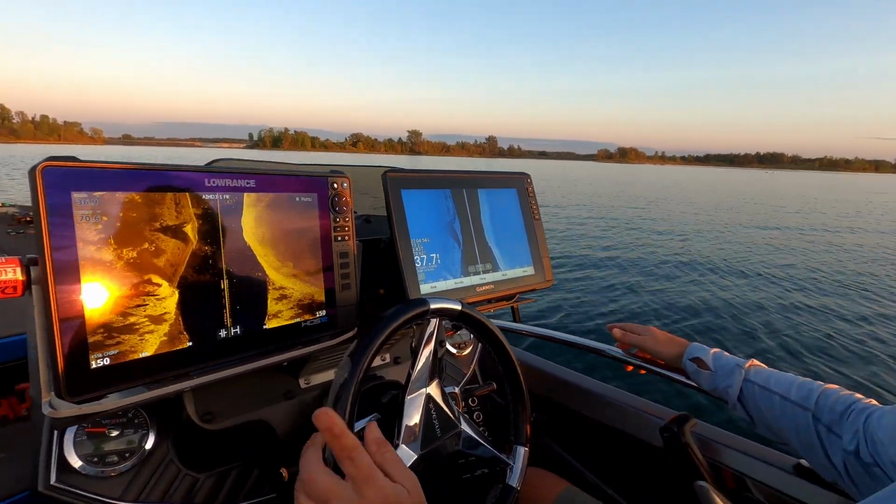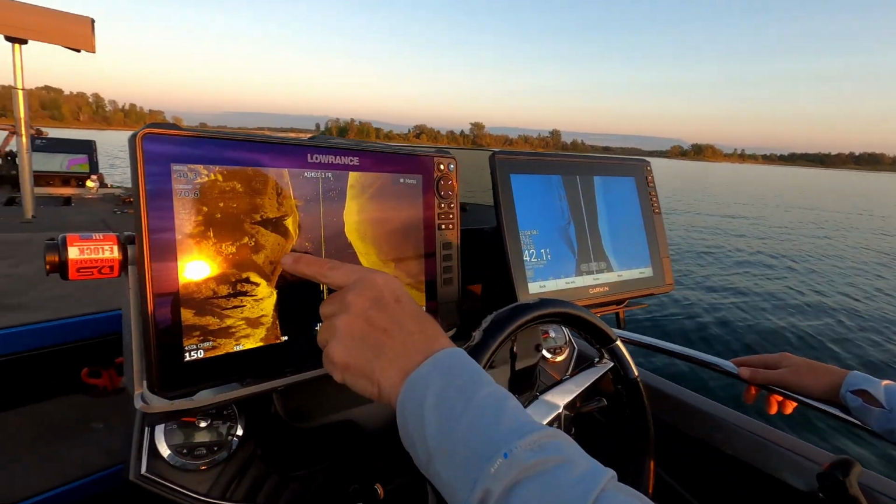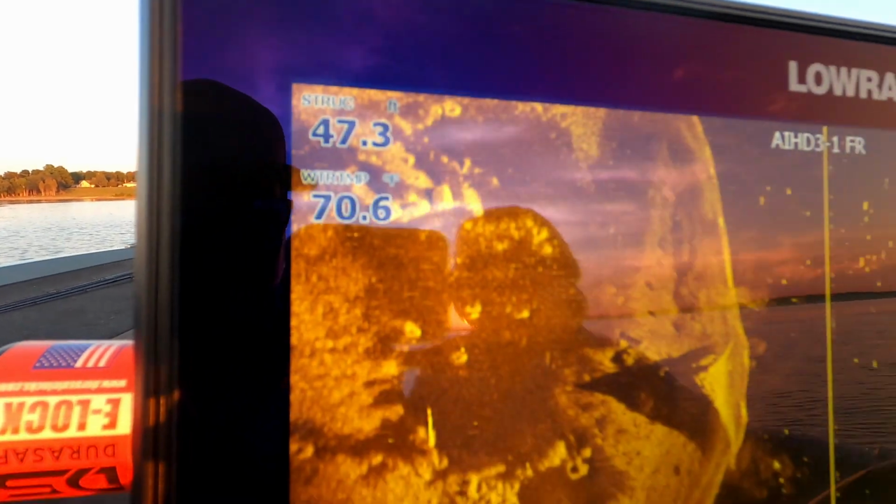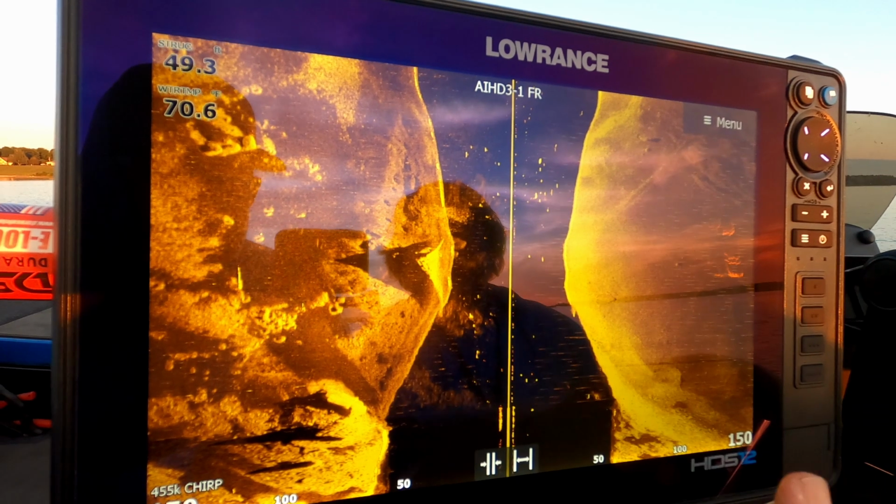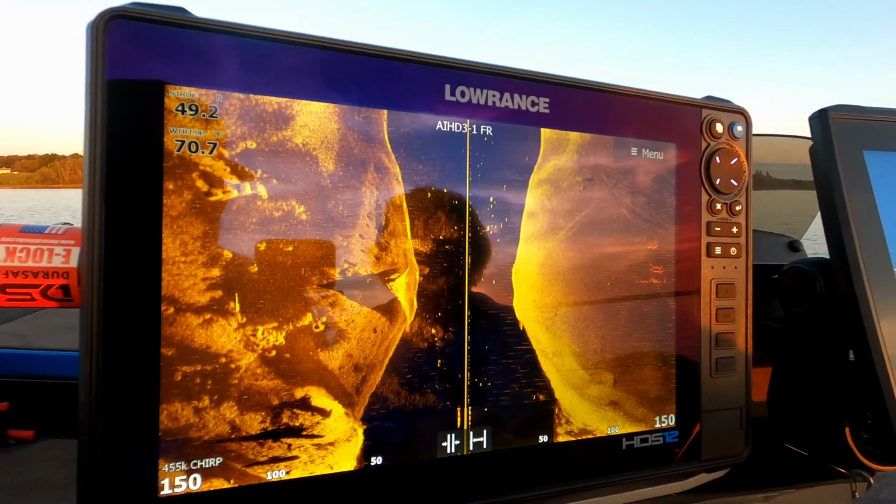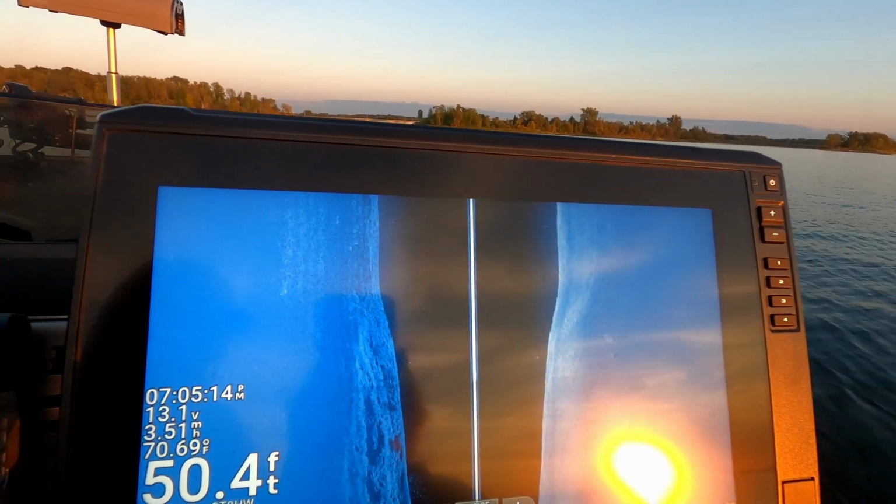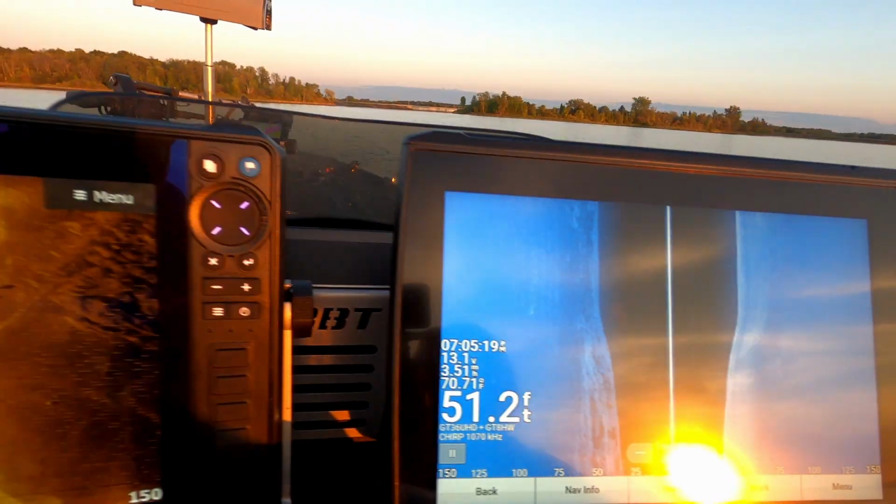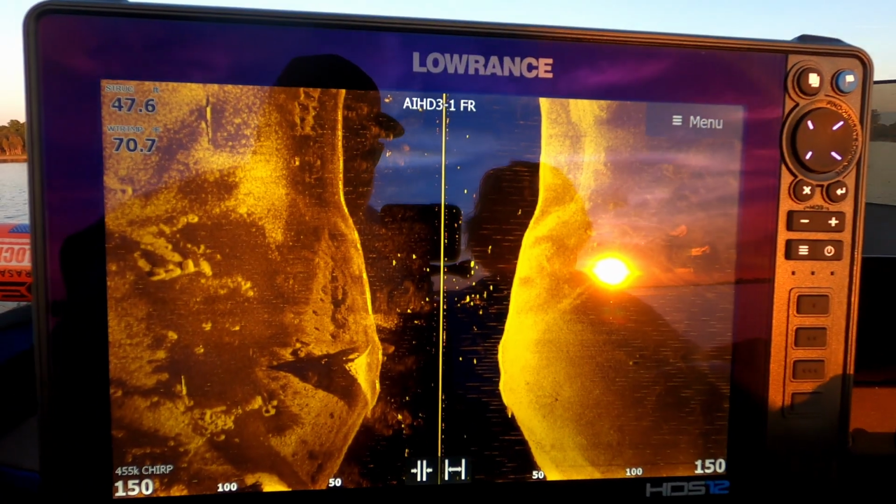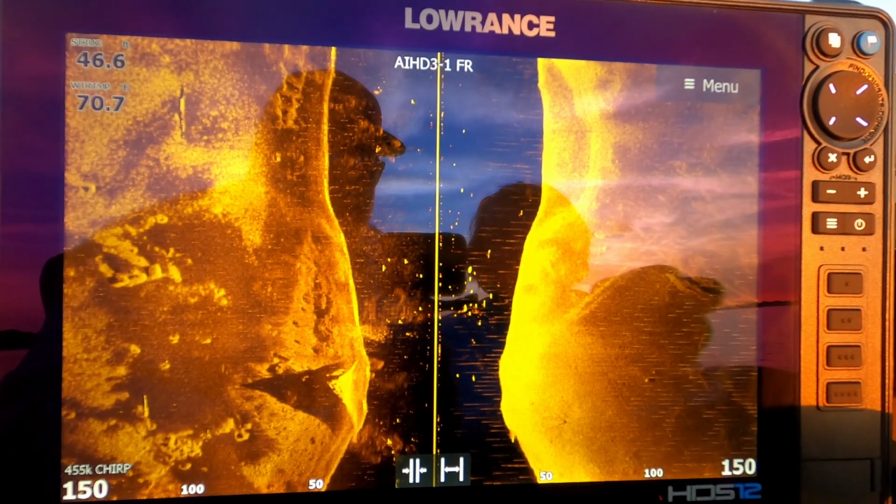All right, so we're idling back to the ramp here, and we just found what looks like an old roadbed. You can see it here. It goes up, and again, as I mentioned earlier, this is a flooded area. If you look at it, this is the new HD transducer from Lowrance, and this is the GT56 from Garmin. Personally, I like the detail of this. Now maybe the Garmin needs to be tuned, I'm not sure. This is out of the box tuning.